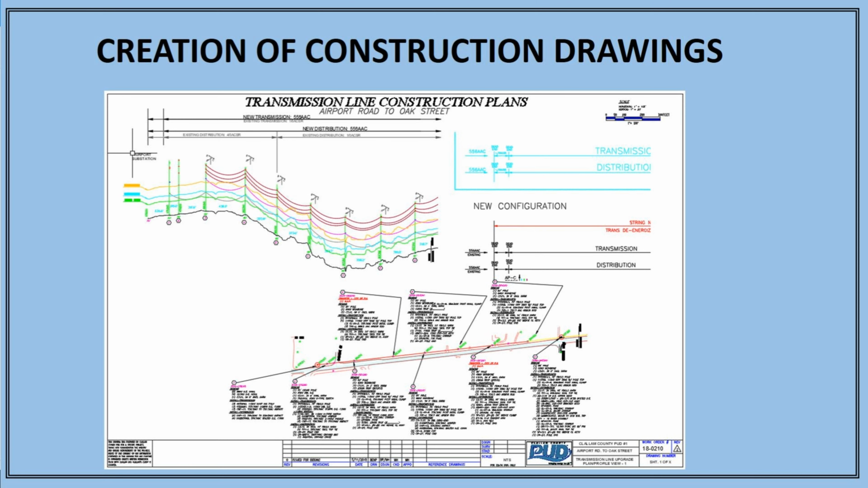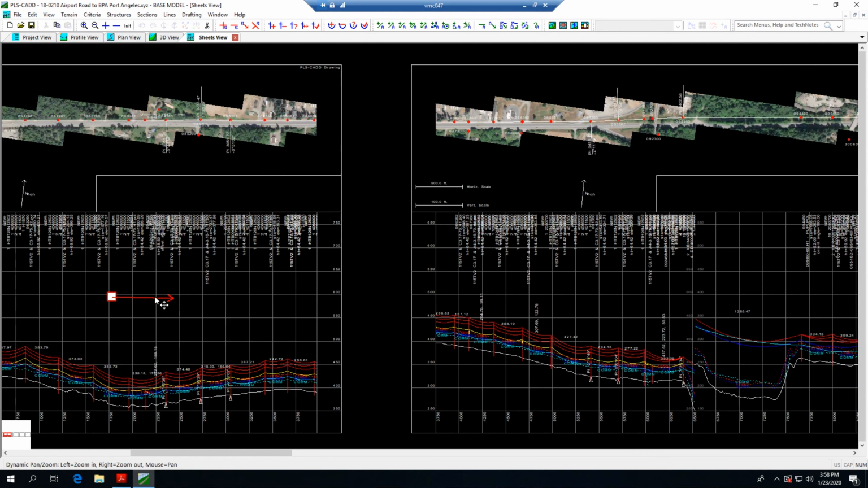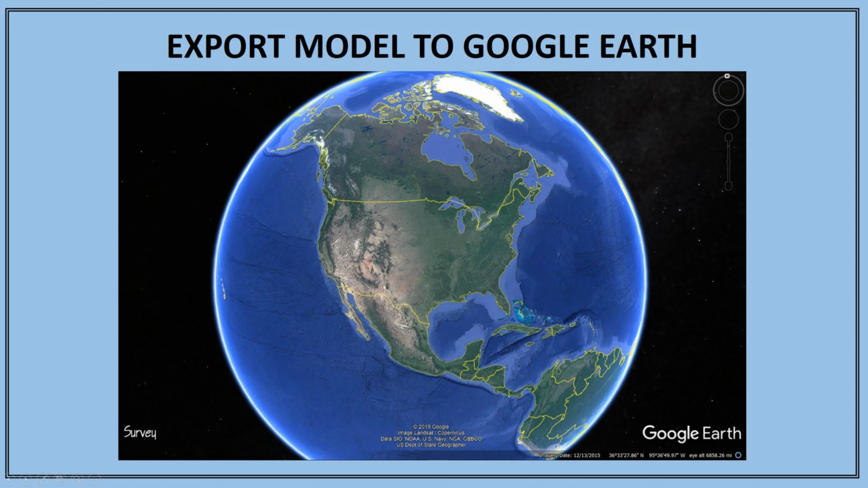Next, it is time to create construction drawings, giving plan and profile views needed for construction. Traditionally, this was AutoCAD and all manually drawn. PLS CADD makes the creation of construction drawings very simple. From the 3D model, plan and profile views are automatically generated and sheets are created for the entire project line. PLS CADD also allows the 3D model to be exported to a Google Earth file.